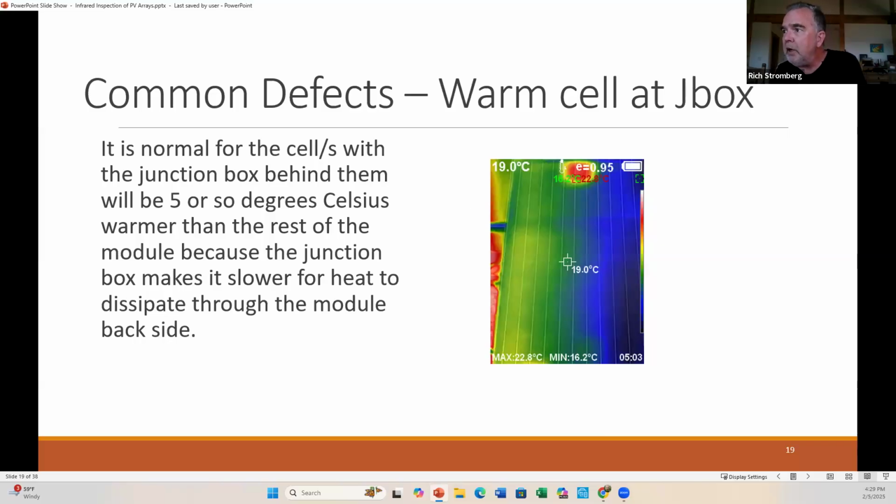Something that's common to see, and you shouldn't be concerned about it. And again, this is some auto scaling. So the module itself, 19 degrees Celsius. Right here at this point, it says 22.8. So it's less than 5 degrees.